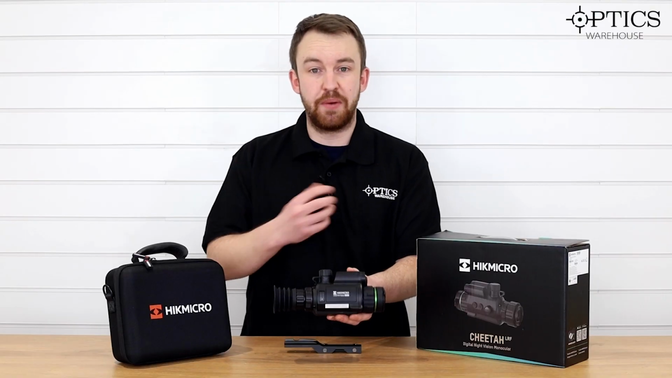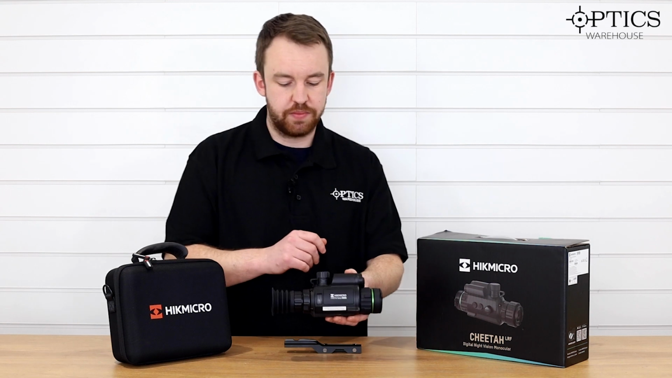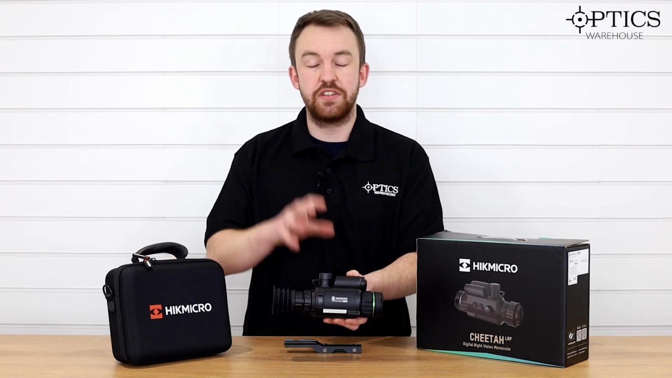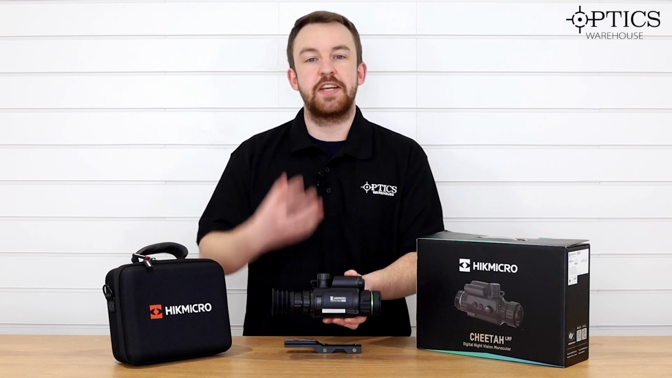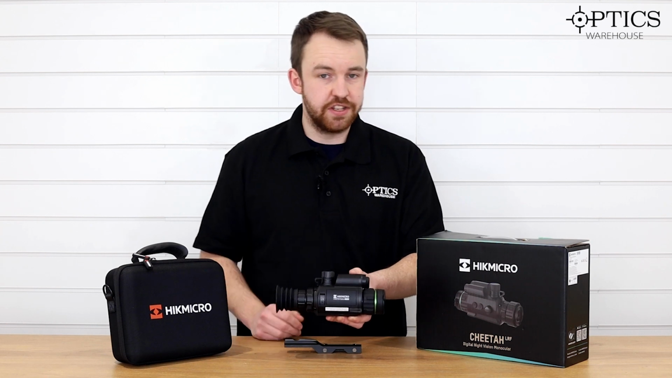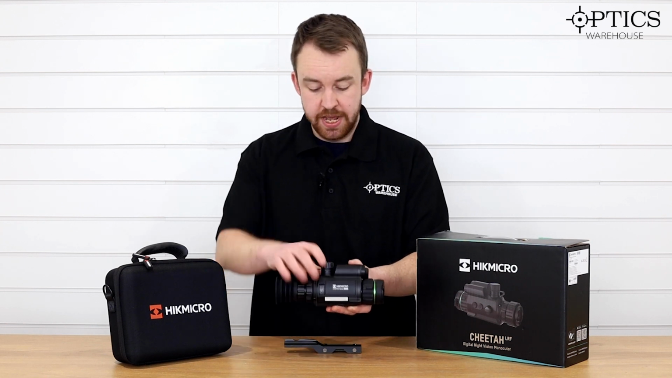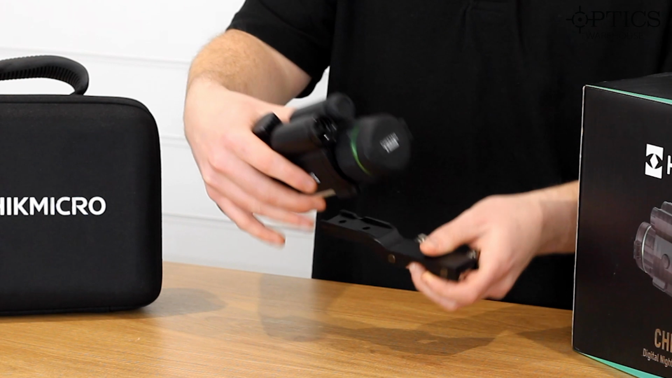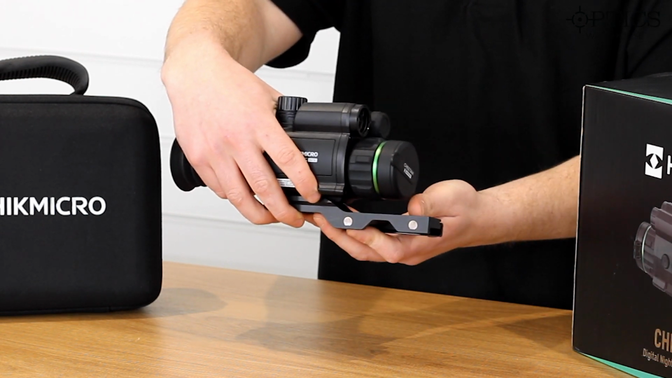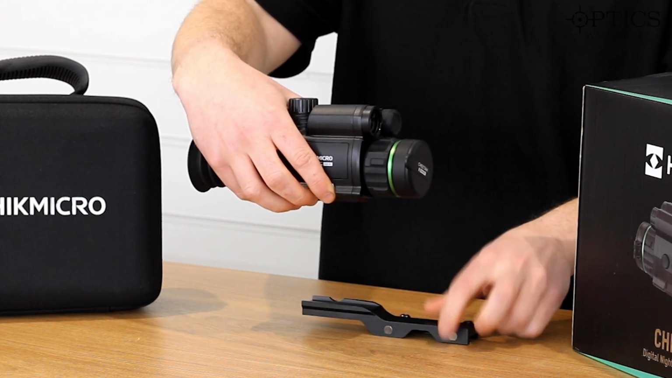And what is a big bonus about it as well, unfortunately I haven't got some of the accessories with me here today because this is one of the first ones to come out, is that this can also be used as not just a weapon scope, but in the same principle as a Thunder and be used as an ultimate kit. So for those of you that don't know what an ultimate kit is, you buy it as an ultimate kit on the website, sorry, and you can use it as a weapon scope, as you can see here with the rail, or take the rail off.